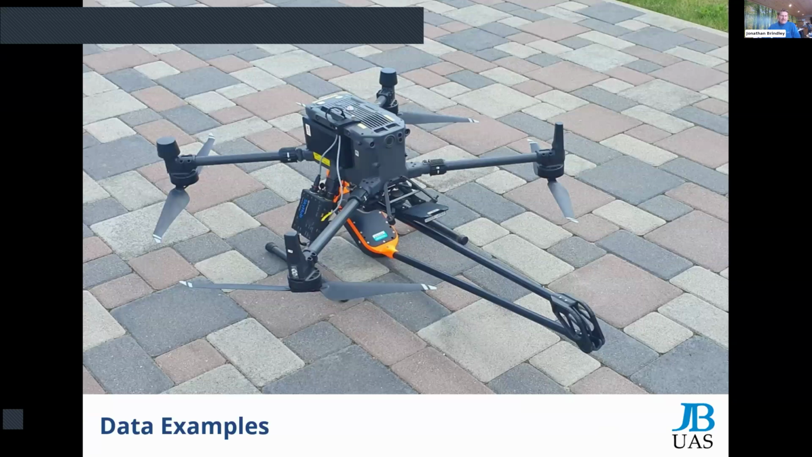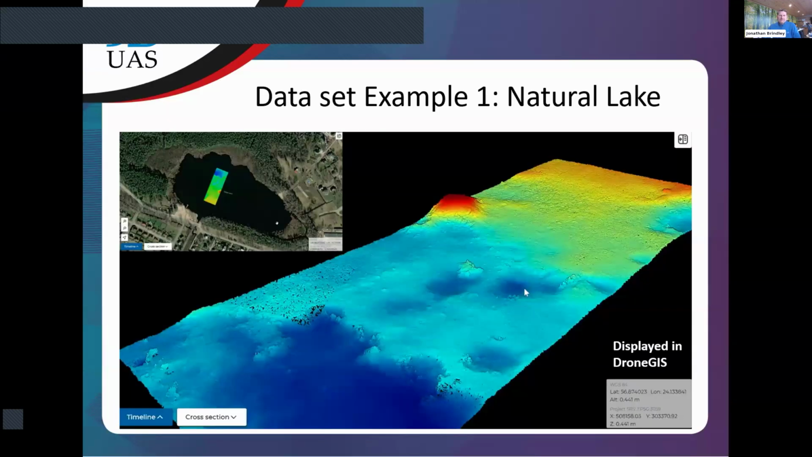So here's some data examples. This is a lake. My understanding is this is a lake quite close to the office in Riga. This is really just to give you an idea of the kind of resolution that you could expect from the MBES. Alexi, if you want to say anything on any of these, then please just interject.